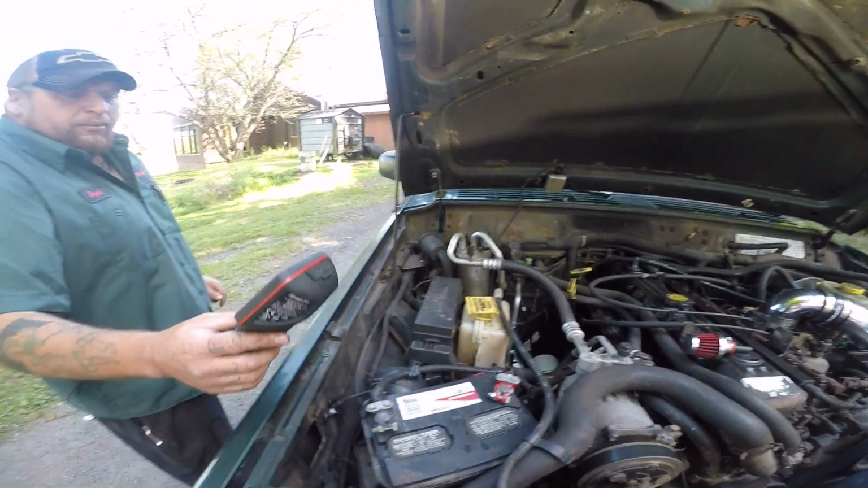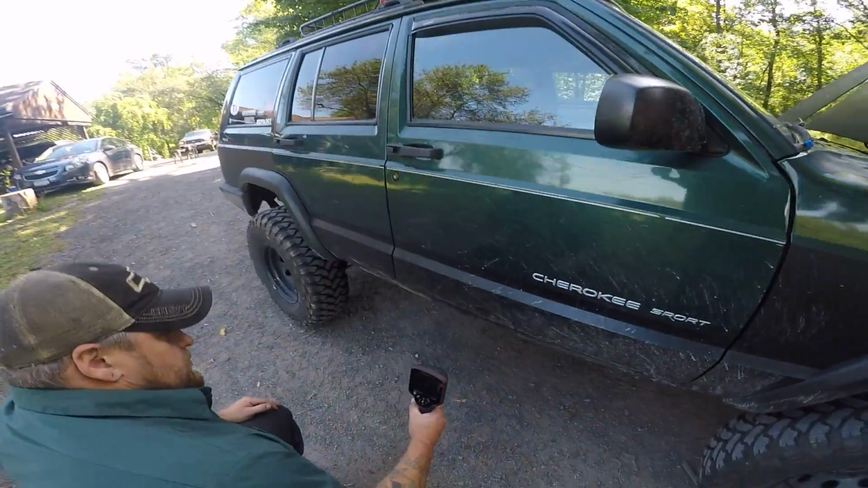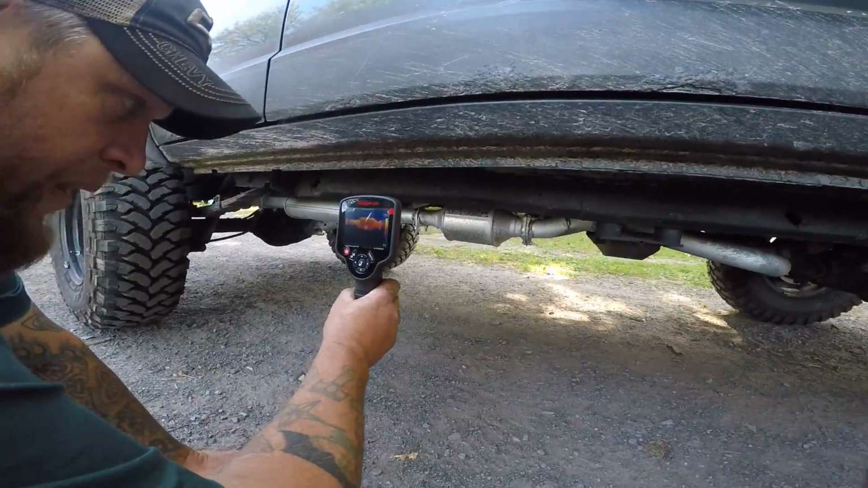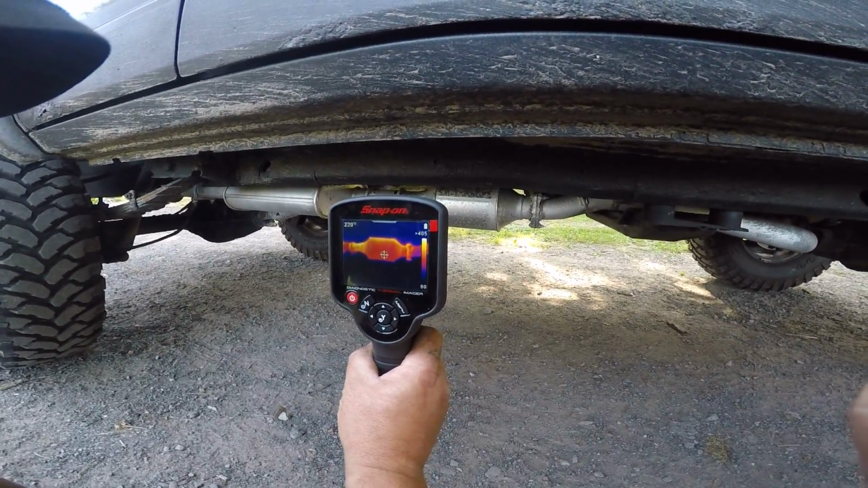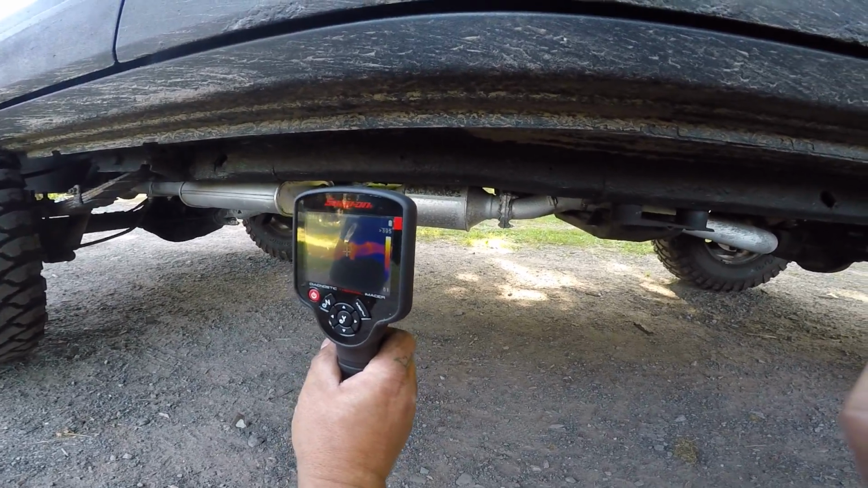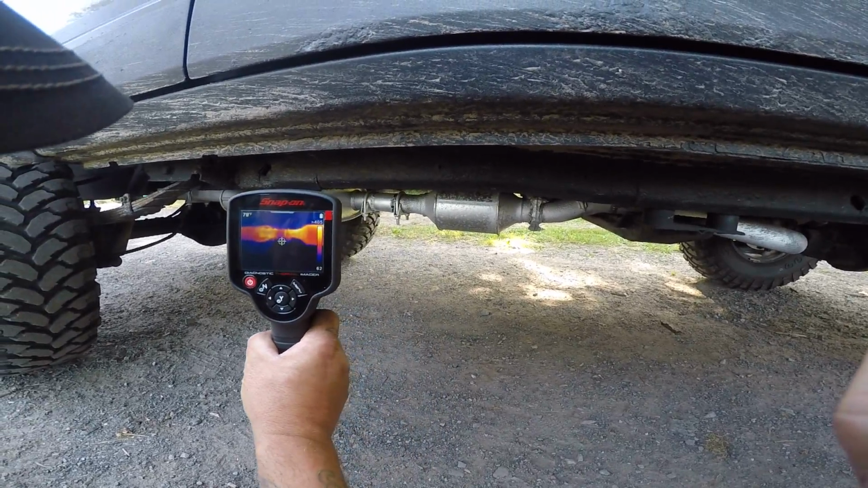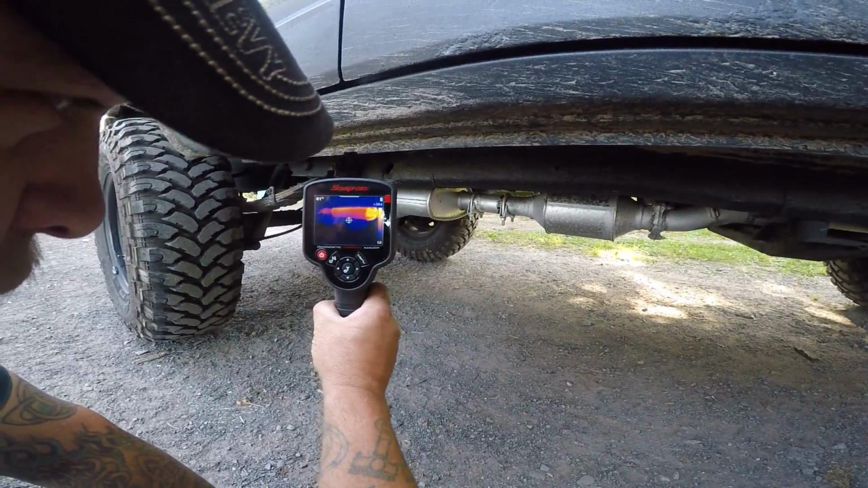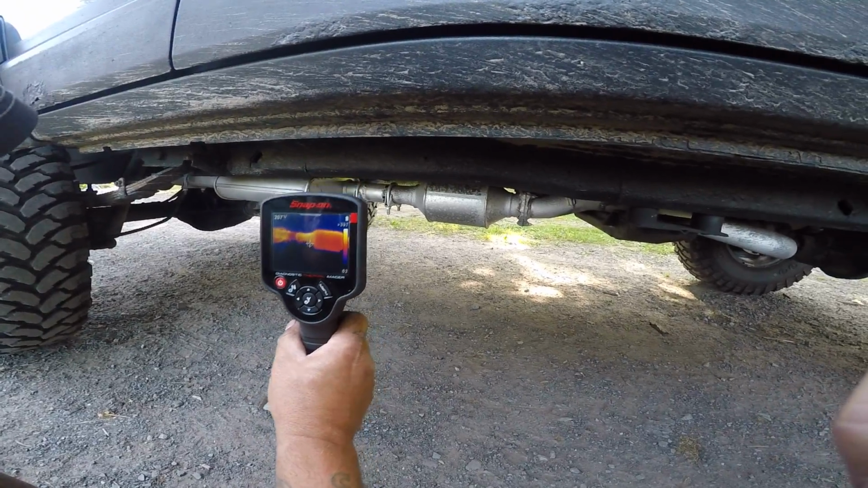I'm going to shoot your cat because that gives a good picture. Down here, I'm going to shoot Travis's catalytic converter. Now, you see the nice even heat distribution all the way across the catalytic converter. If the cat was bad, you would see the front of the cat over here really hot and then the back of it really cold with nothing coming through. You can see right into his muffler. Everything looks great all the way through. No holes, no real bad heat signatures.